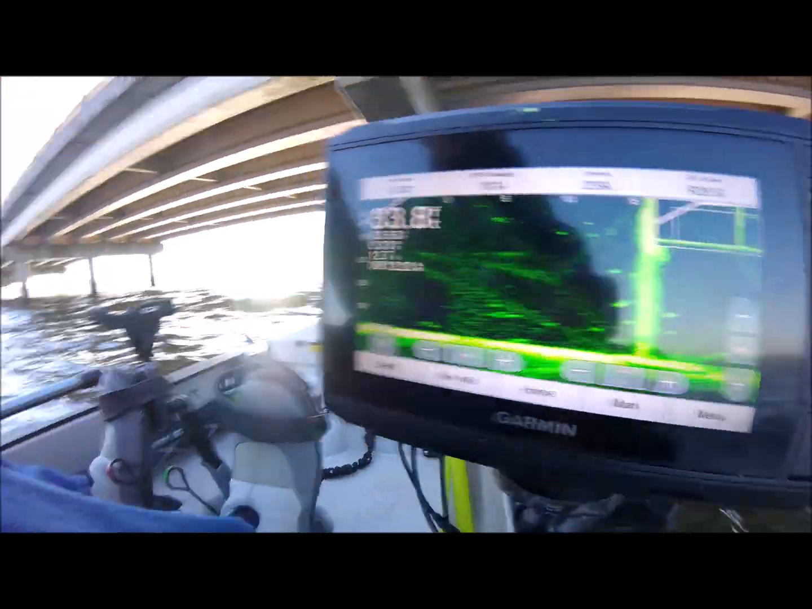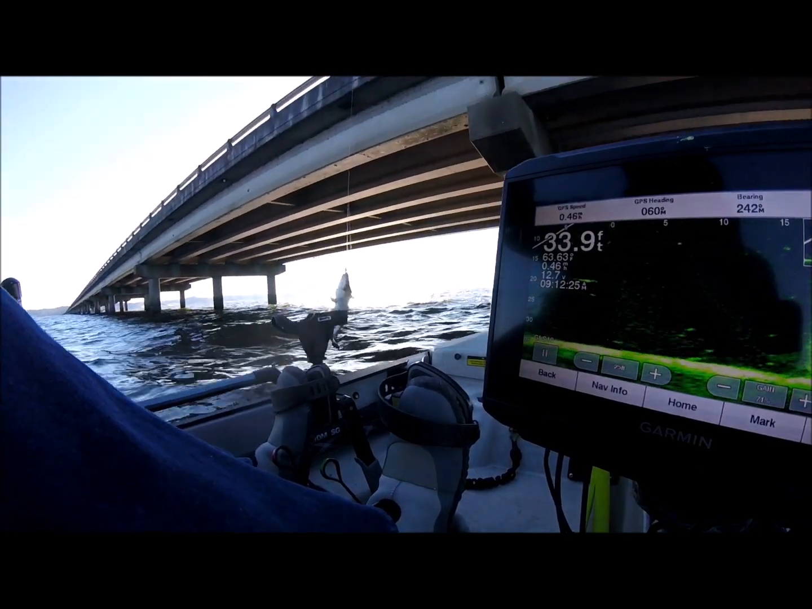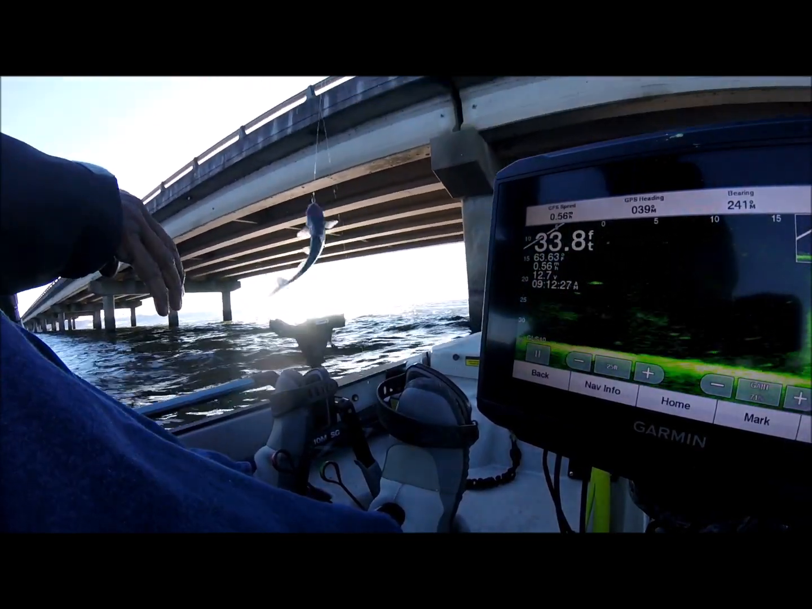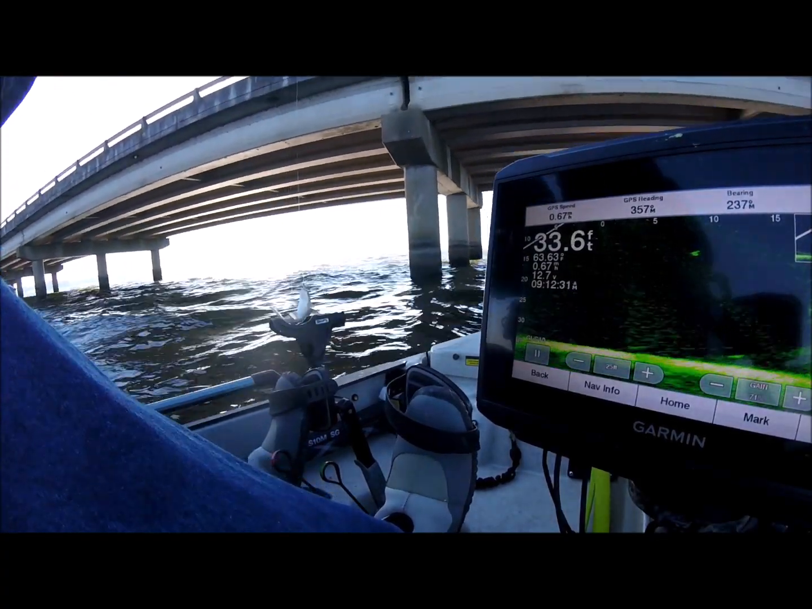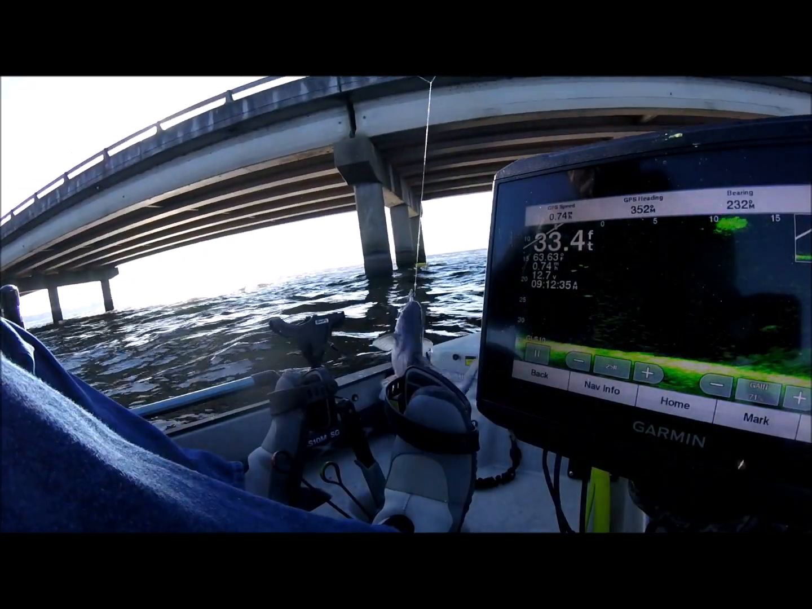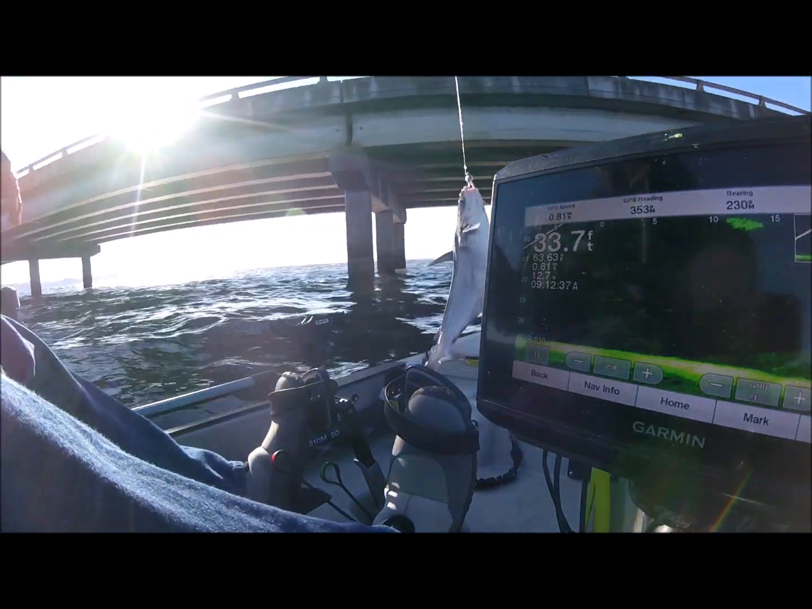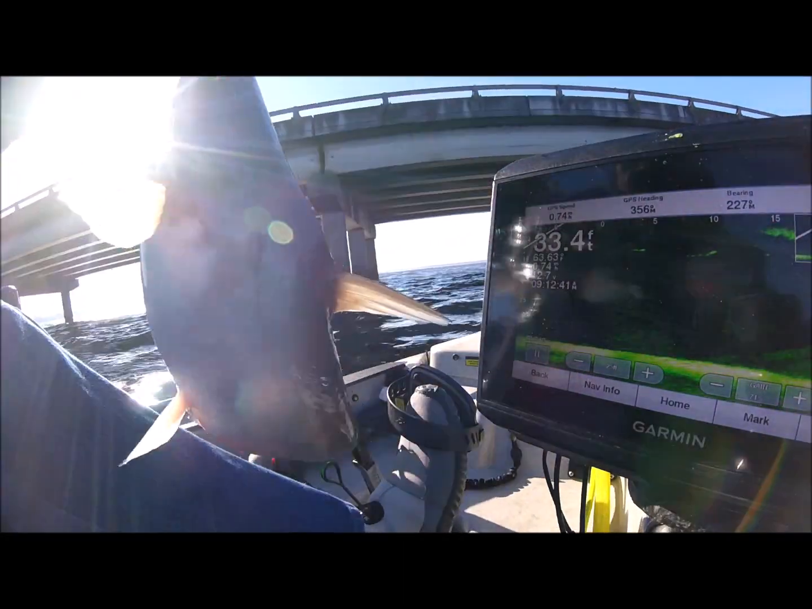Sure enough, there he was. I was fighting him on the way up. Y'all got to see him on the Livescope. Big old, good, beautiful Conroe blue cat, man. I ate some of that the other night. Healthy blue cats out here, man. These fish are pristine, man. Look at that. He ate that jig. Y'all got to see it all live on camera.